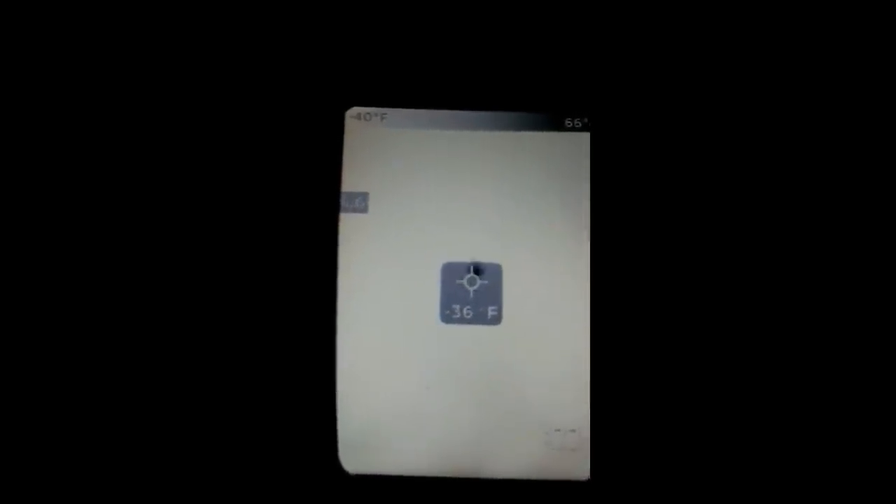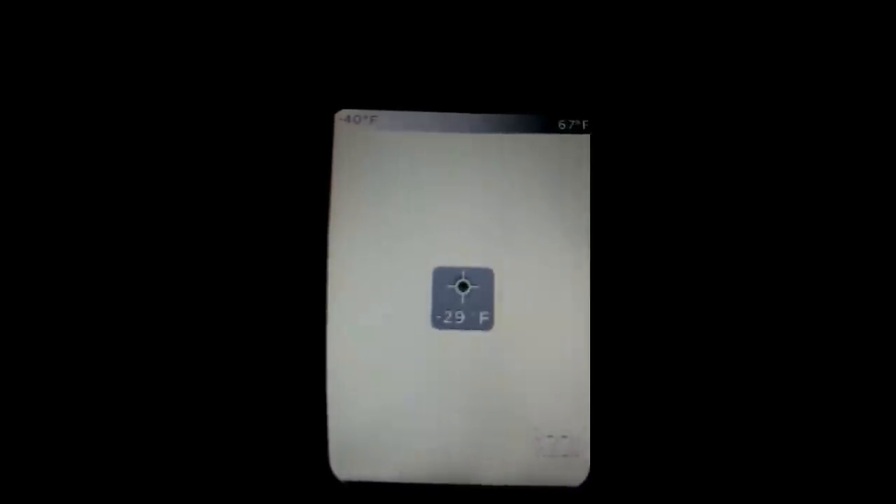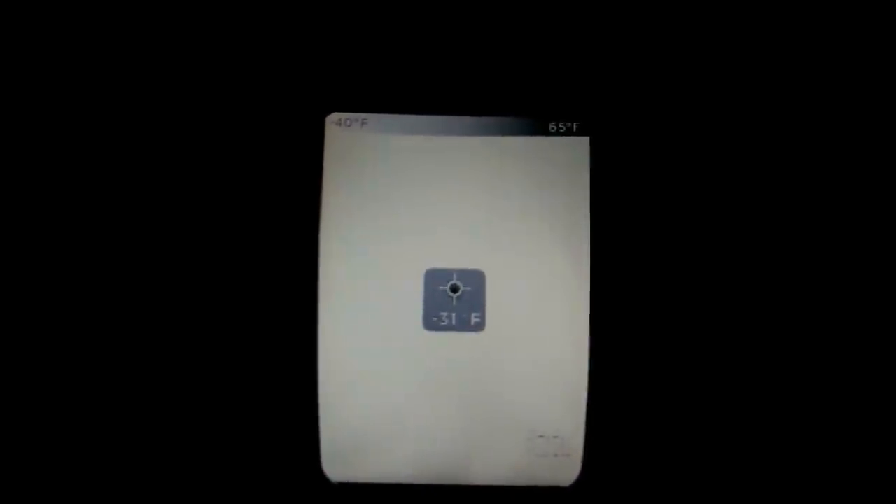Black and white doesn't really give us much detail. It's actually called black, the filter used on the camera. Minus 27. Yeah, totally different. But yet the camera can pick up 66 degrees. Let's head towards the horizon. The temperature comes down. Notice the temperature on the top bar. 32 degrees, that's exactly what you can read. Minus 15, 0, 7. As we go up through the sky, the top bar will change.